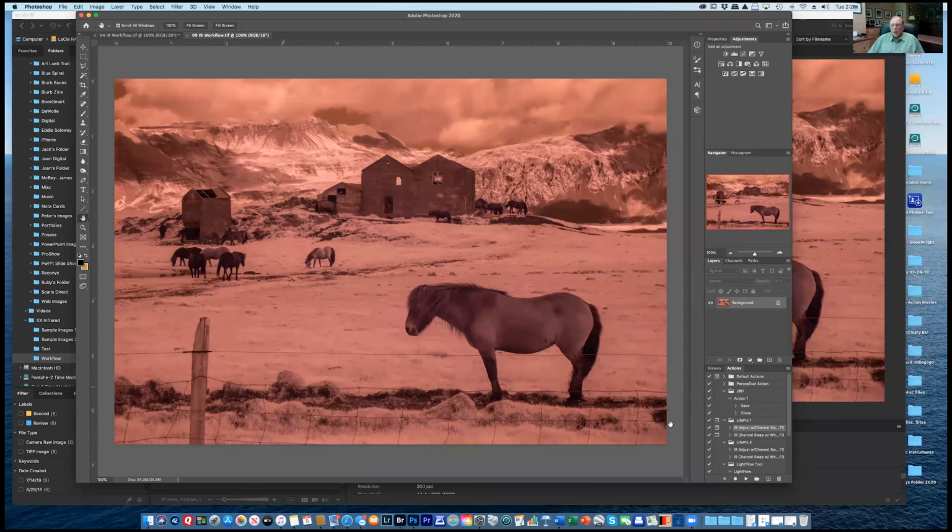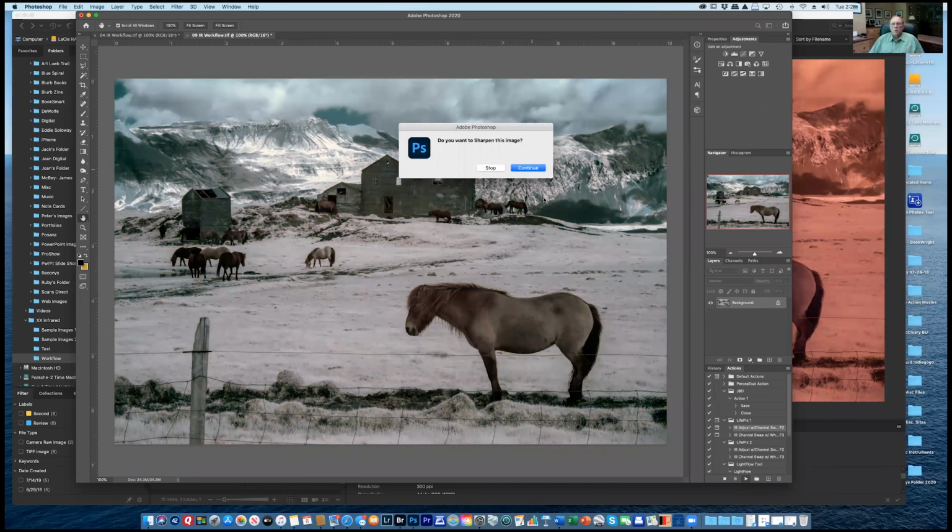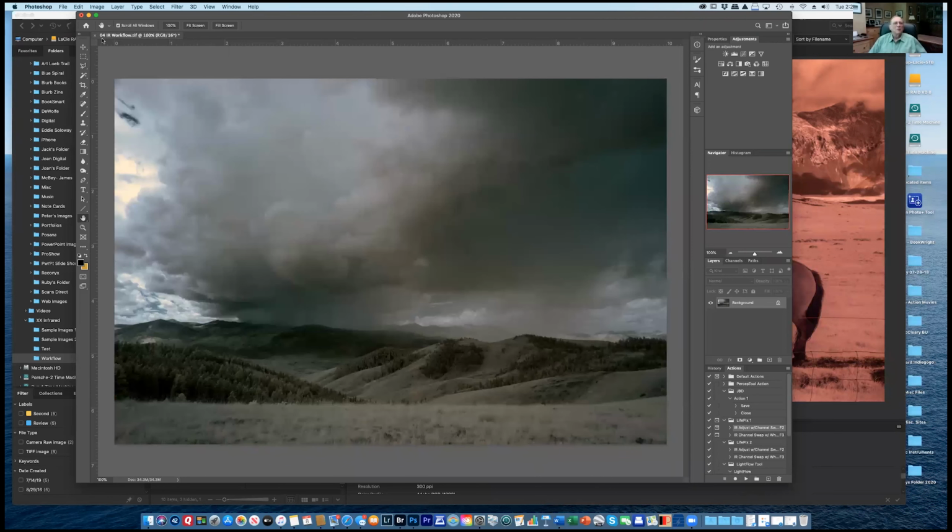Yeah. And if we just come down here, I've got it set up to run right there. Oh, I just ran it. That instantly ran all those steps that I did. Then after this, you would take it into Luminar 4 and convert it to exactly black and white. Very easy. All you've got to do is get the cameras.